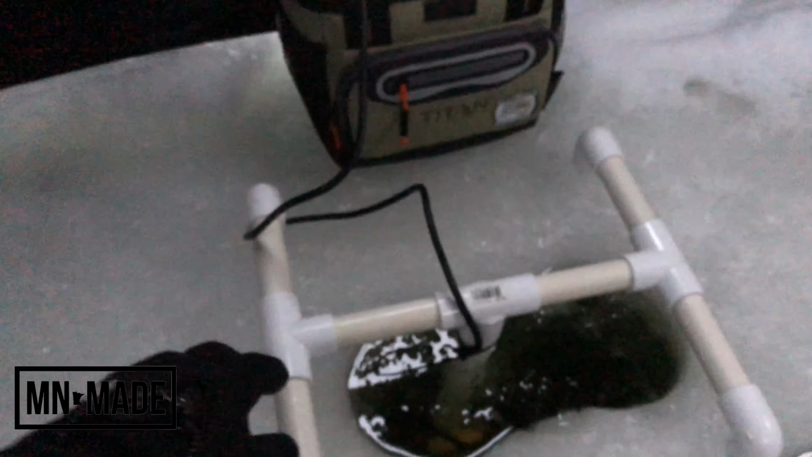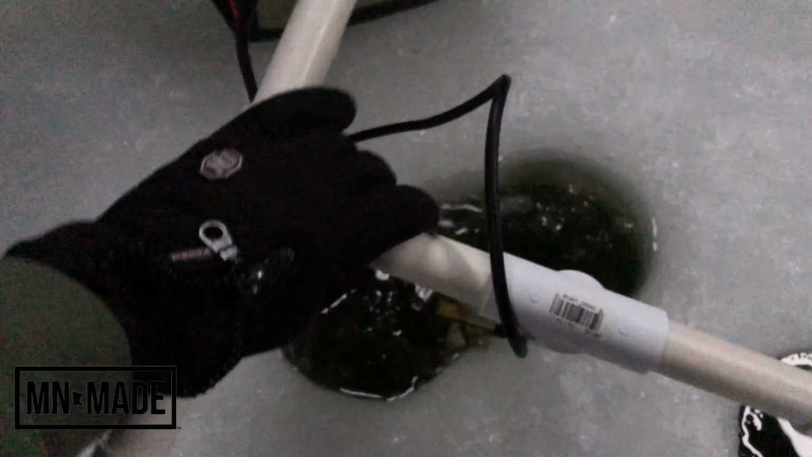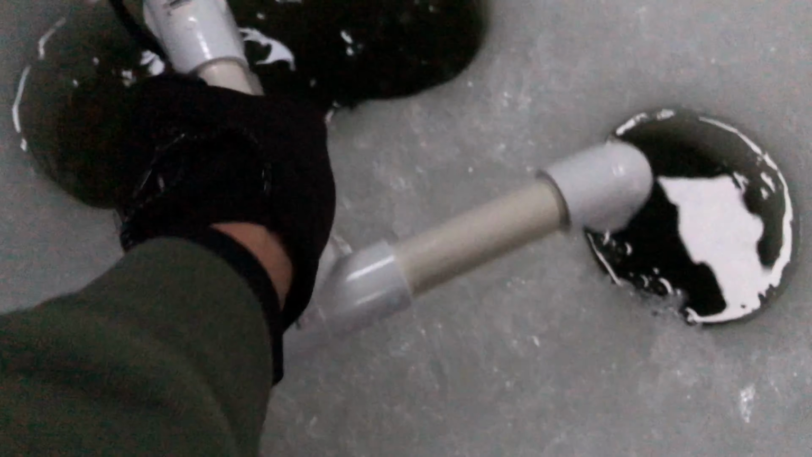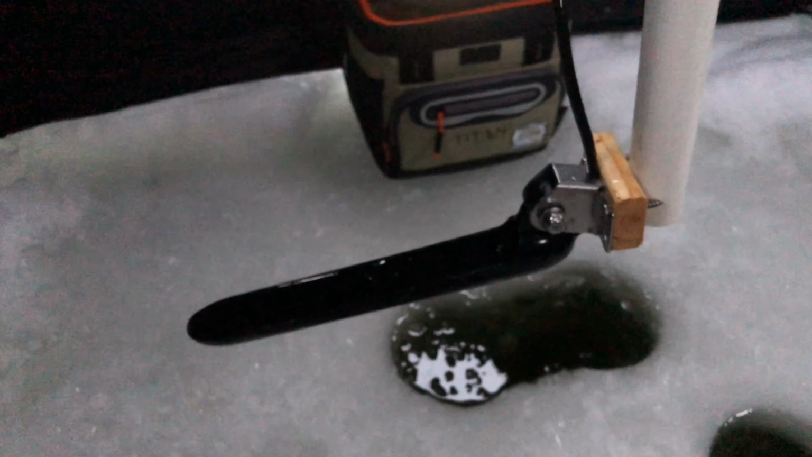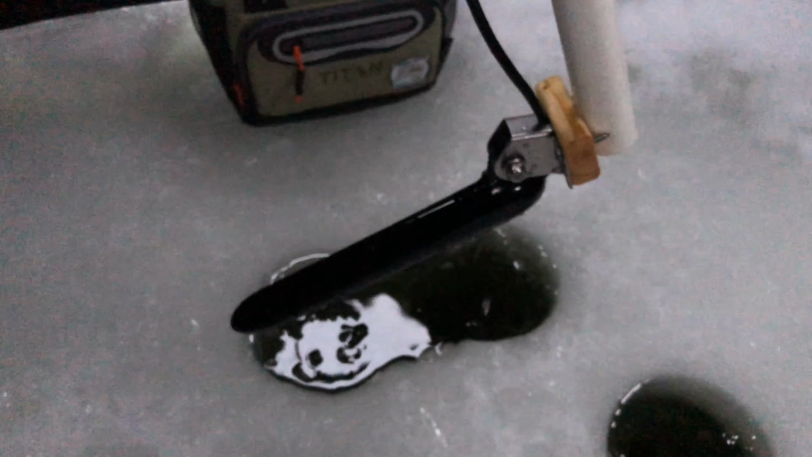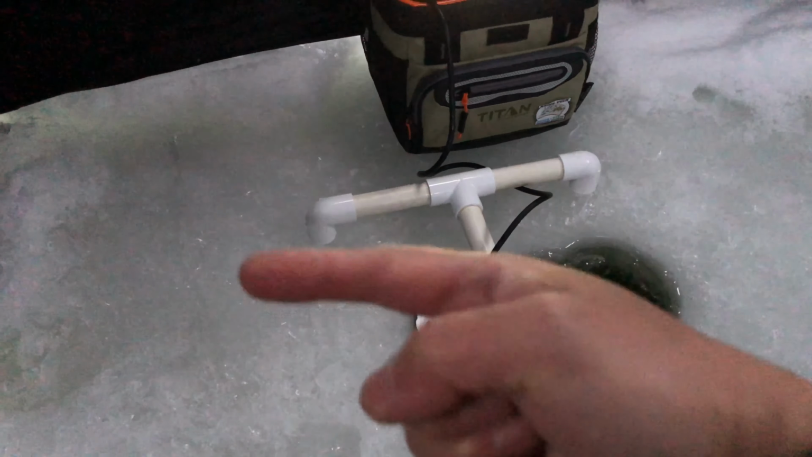So let me just take this quick out. Here's what it looks like. You can move it around, obviously, but here's what it looks like. I've got it rigged up right now on a piece of wood and my PVC piping. But when I have time, I'm gonna throw it on a piece of metal. But you just drop it in there and have it sit this way. The transducer is facing this way, so it's scanning left and right, or up and down right now.